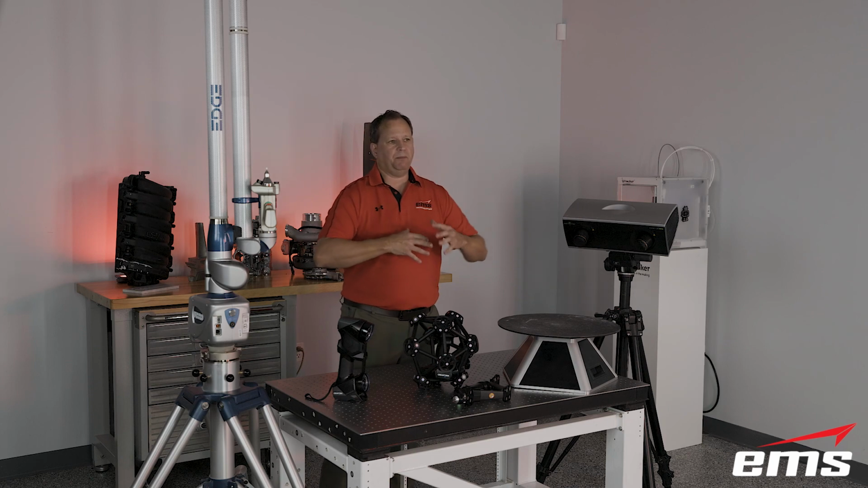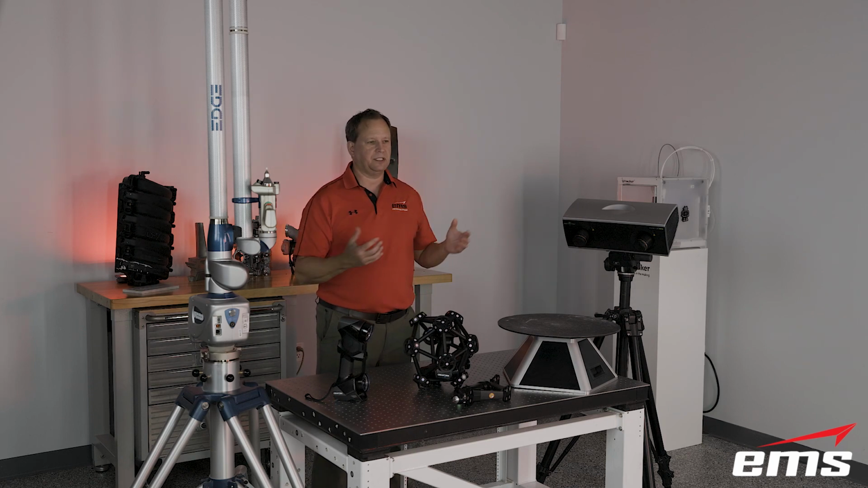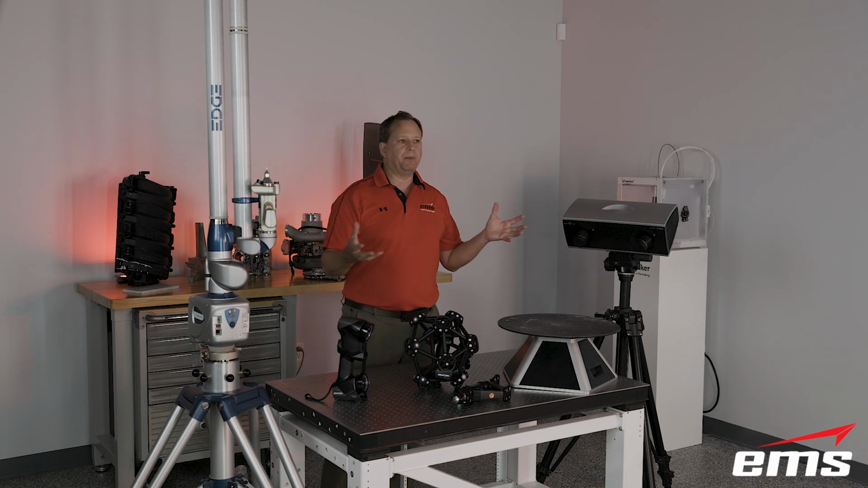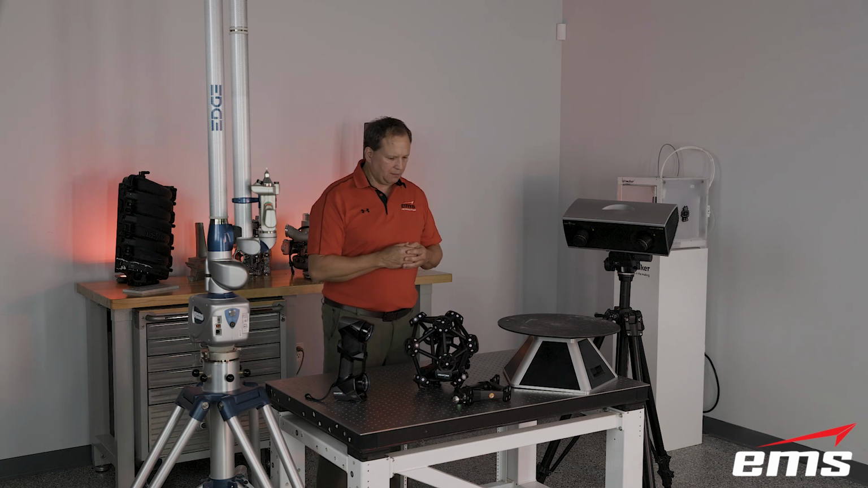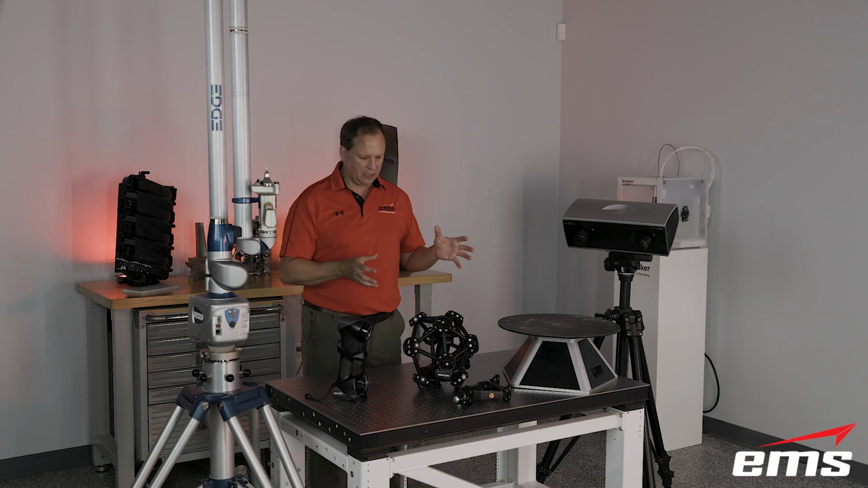Now let's talk about maybe medium size. Let's call medium 3 to 6 feet in size. Big machine parts, plastic injection molders. Think of a bumper on a car, something like that. All of these will certainly work for parts like that. Now there's little differences between them.